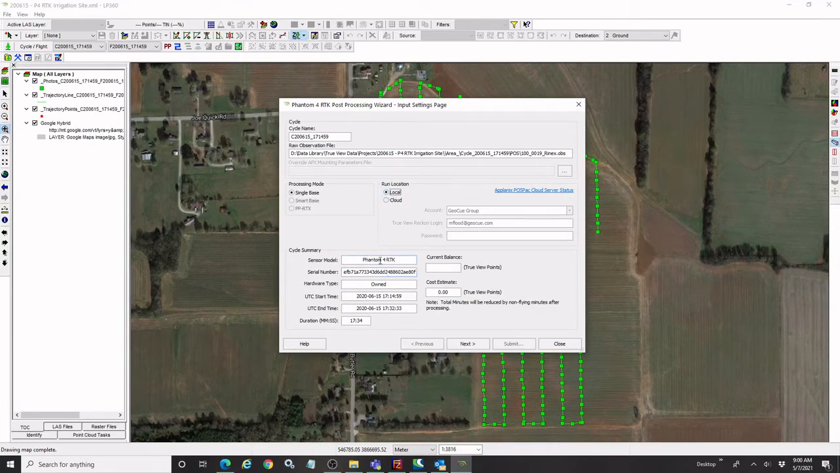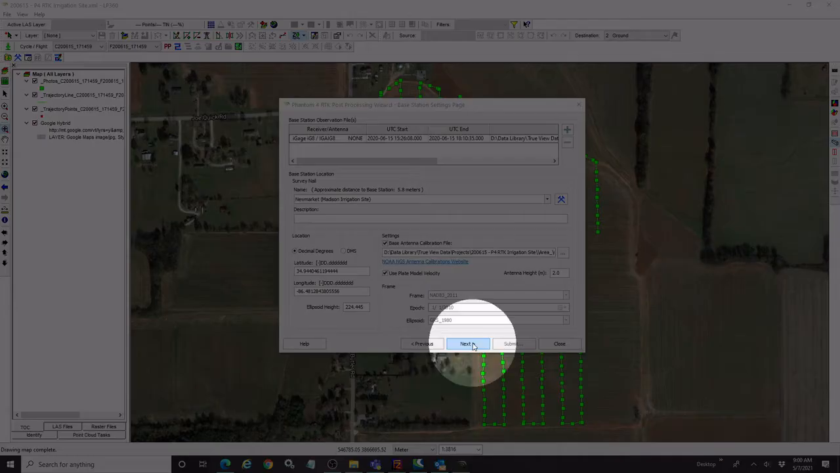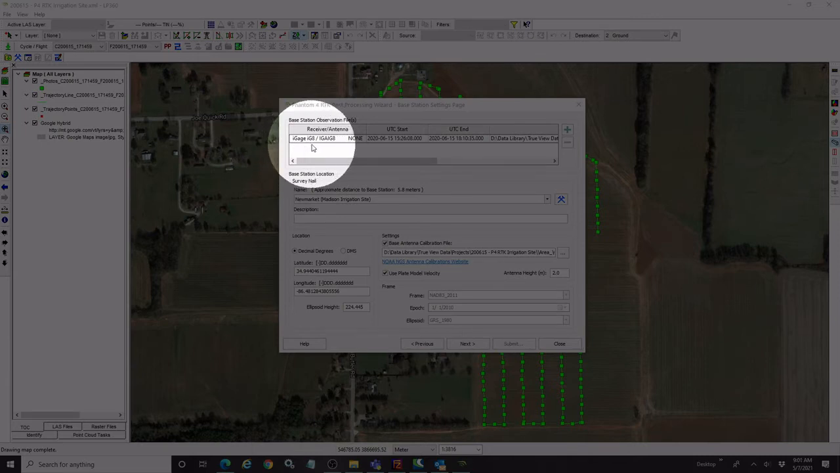Now, when I do this, I do get some summary data that's listed down here: the serial number of my system, some of the start and end time information, and so forth. And if I was running with a subscription service, how many points it's going to cost me to do this. So really, once I'm set up with that, I just move on to the next step in the dialog. Again, it will pre-populate with some of the information we've already given it during the import, so my base station observation file that I imported in there, my survey nail location. Again, I could change them here if I had made a mistake on the import.